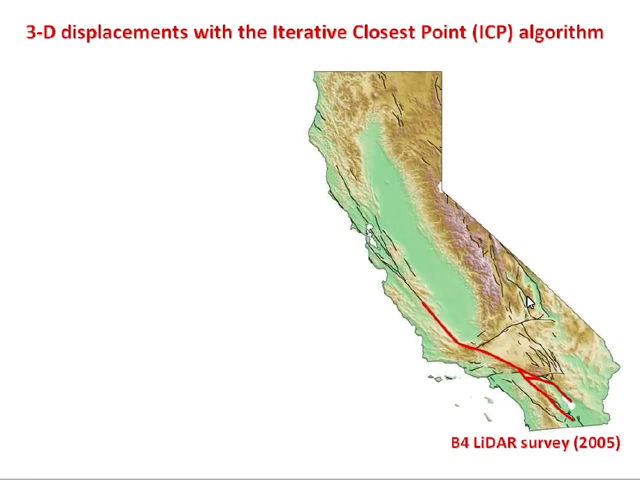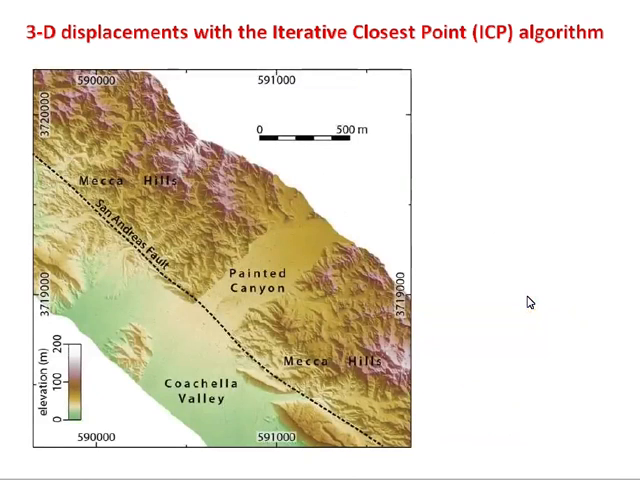So to test this method, we used it on a data set collected in Southern California, the B4 Lidar survey. And we actually made synthetic earthquakes. Before we come to real examples, we're going to try it out on these synthetic earthquakes just to see how well it can reproduce the known displacements that we put into the data set. So we focused on this area, Painted Canyon, in the Coachella Valley.